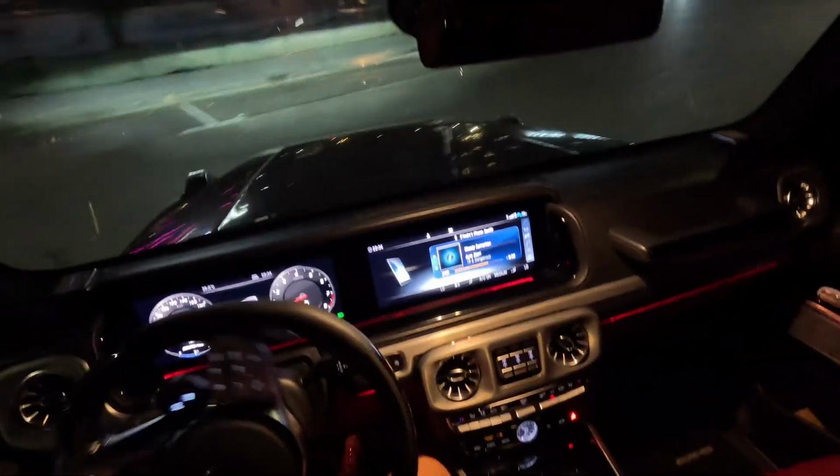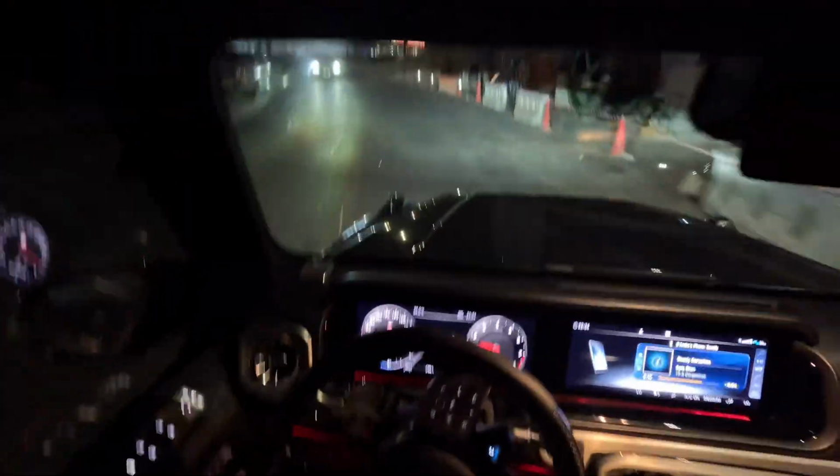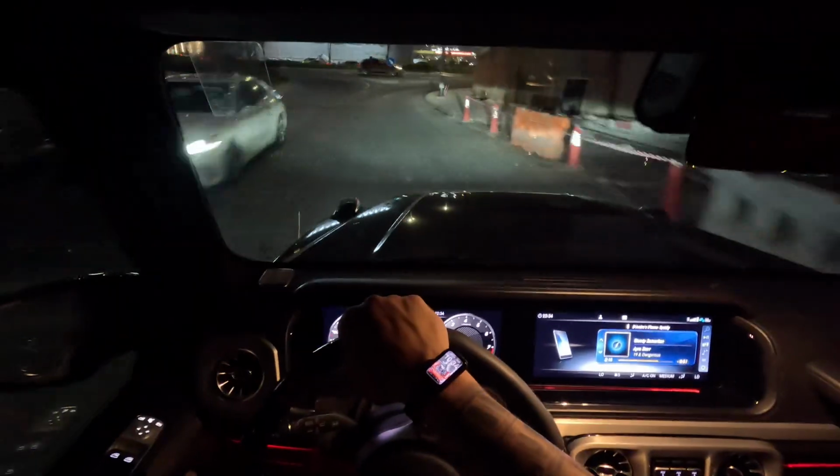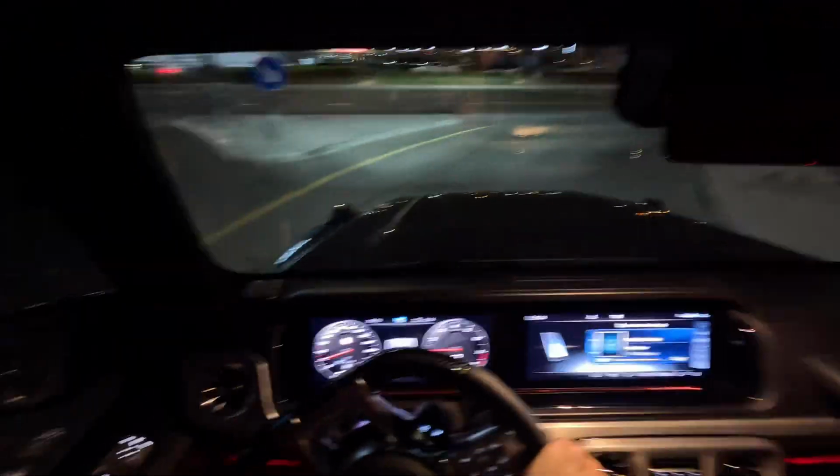So right off the bat, suspension wise, it does not compare to the Rolls-Royce. Obviously, the Rolls-Royce is almost double the price of this vehicle. But what do we get in exchange? I feel the size, I feel the boxiness.